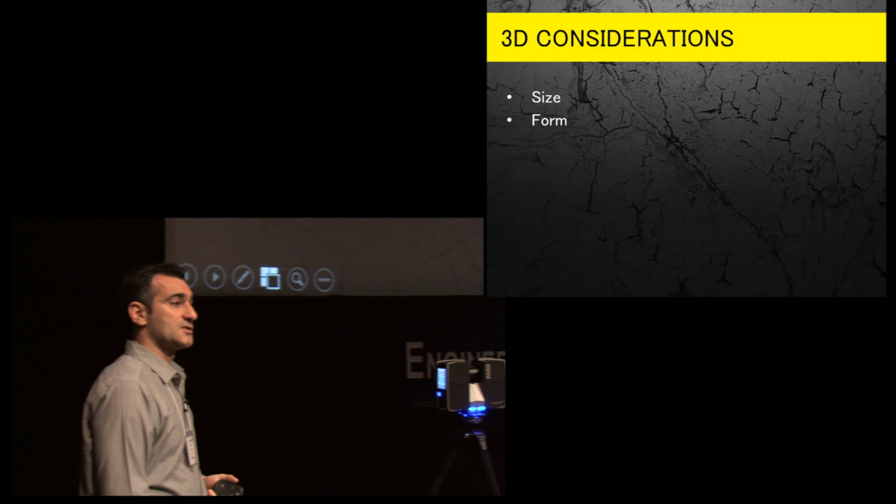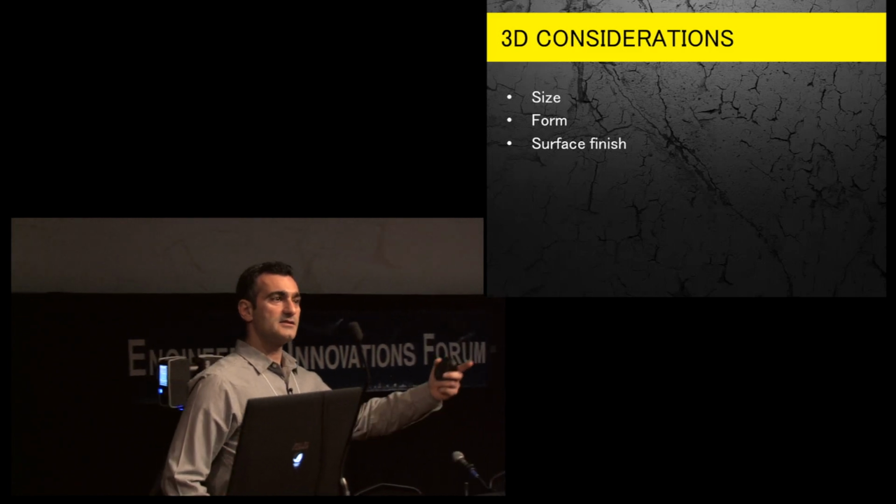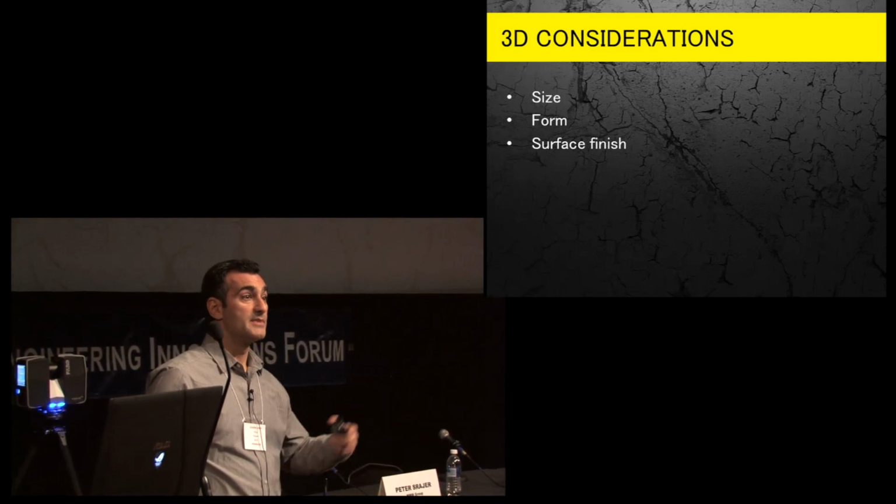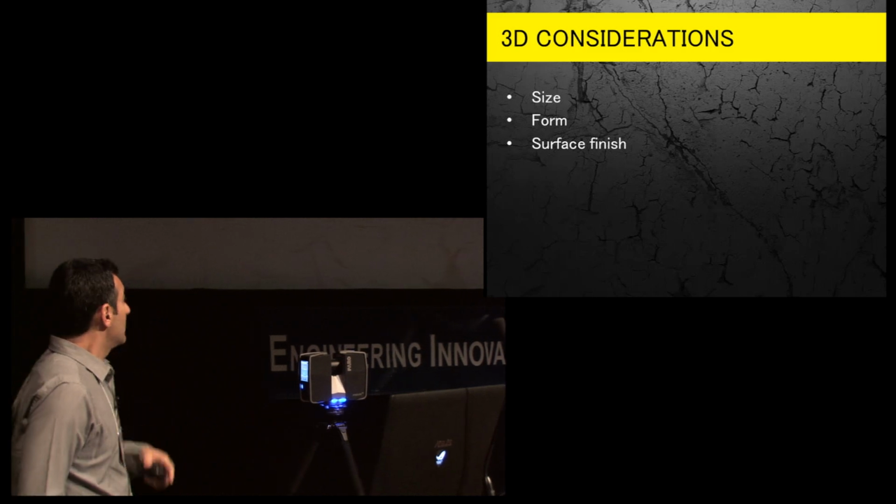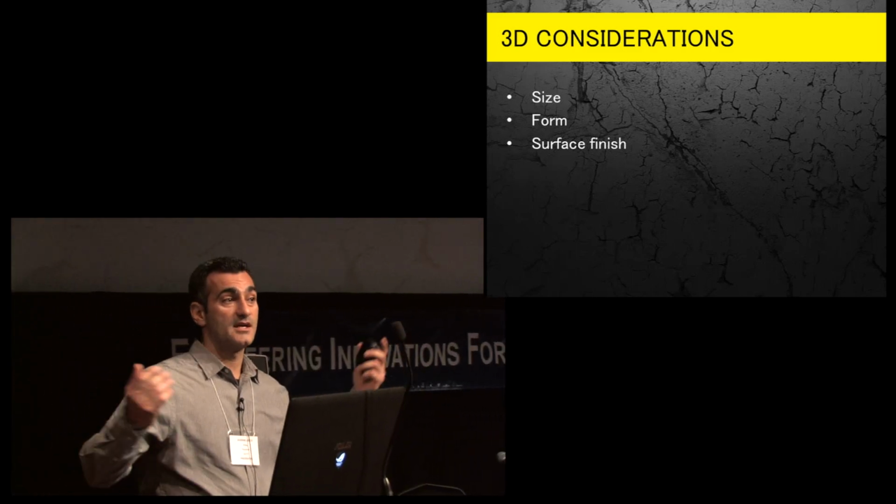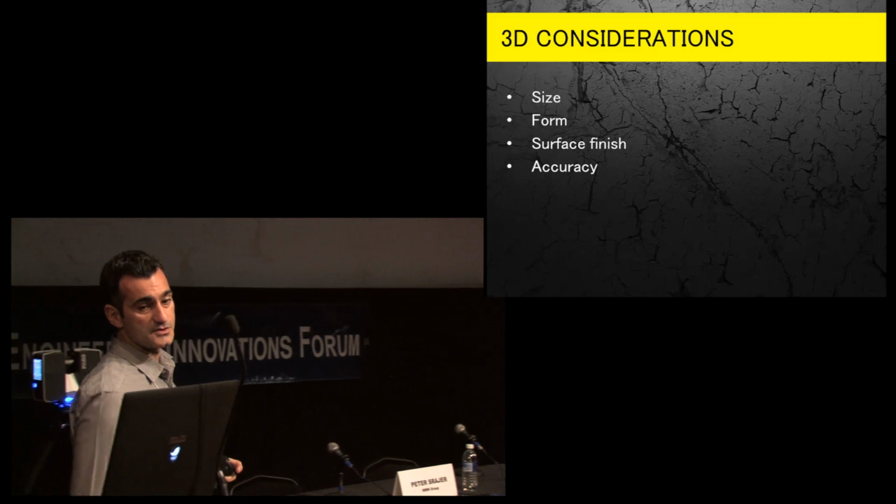Also, surface finish. If you're using a technology like this that's based on light, then anything that adversely affects light is going to be problematic. Water, glass, mirrors, dark, shiny surfaces, problematic. So maybe you want to think about using something else. And also, of course, the accuracy. Do you need centimeter accuracy if you're doing an accident scene or something like that? Or do you need something that's sub-millimeter? You have to consider those things as well.